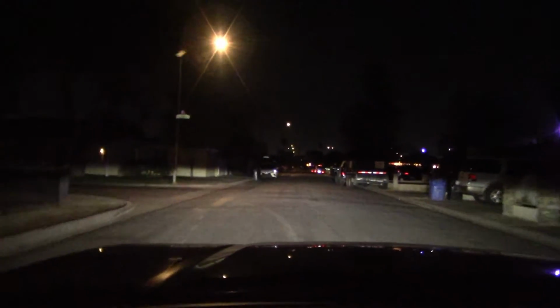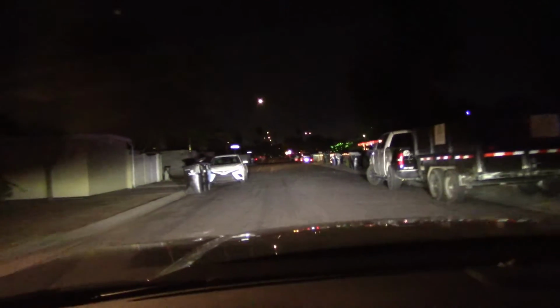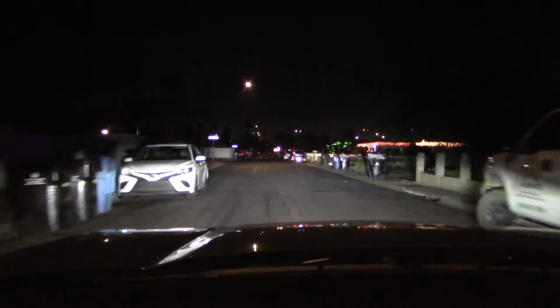And here we have our dark, dingy street test. Low beam's reaching out okay, but we're not going very quick. Very fast. High beam, not a problem. Merry Christmas.